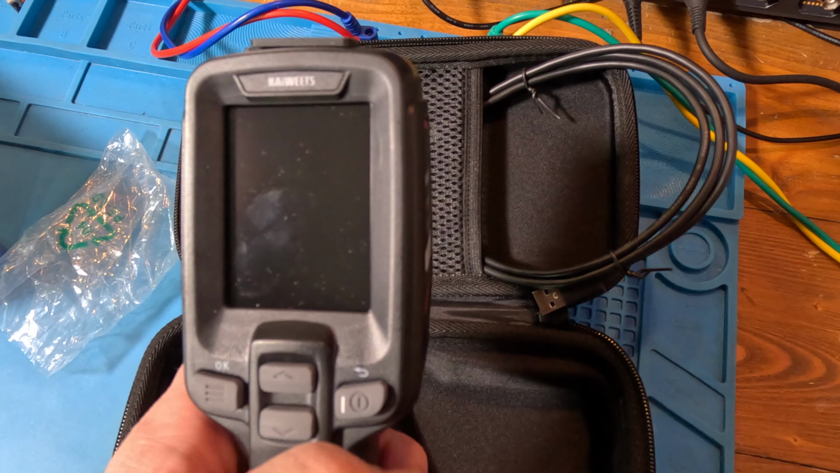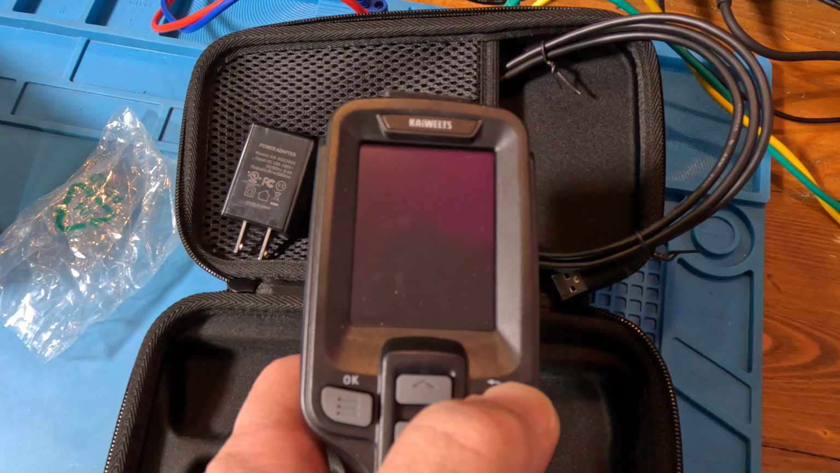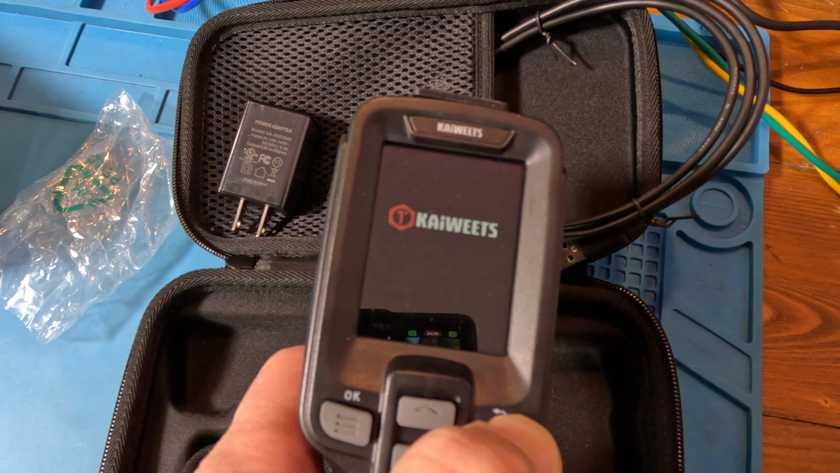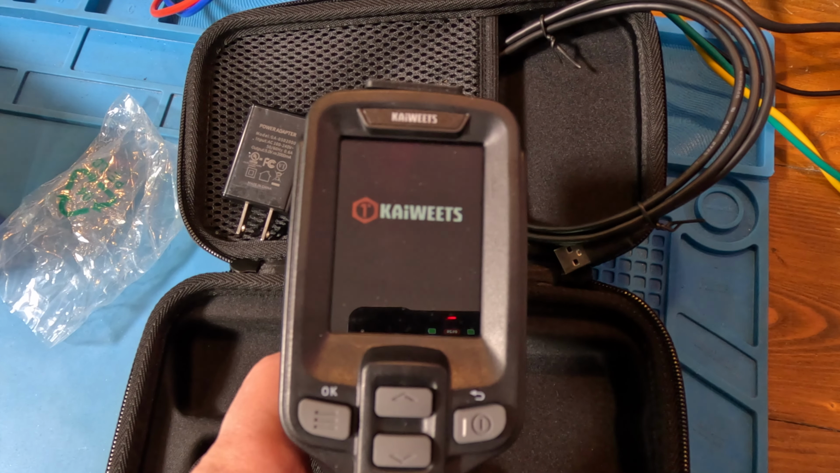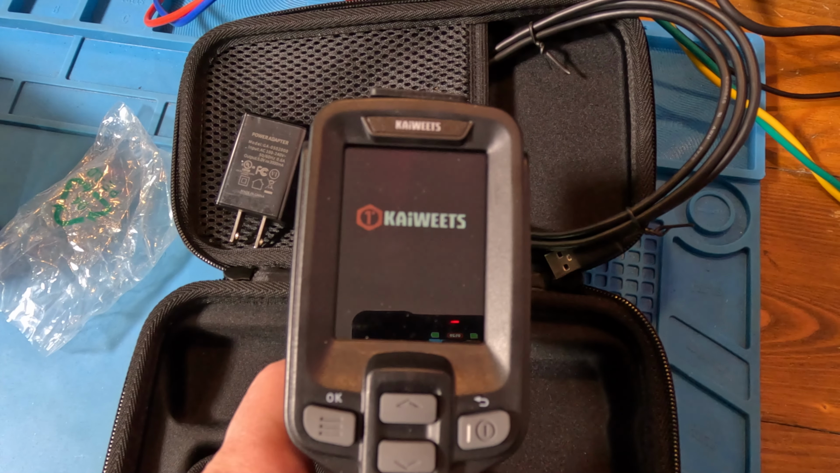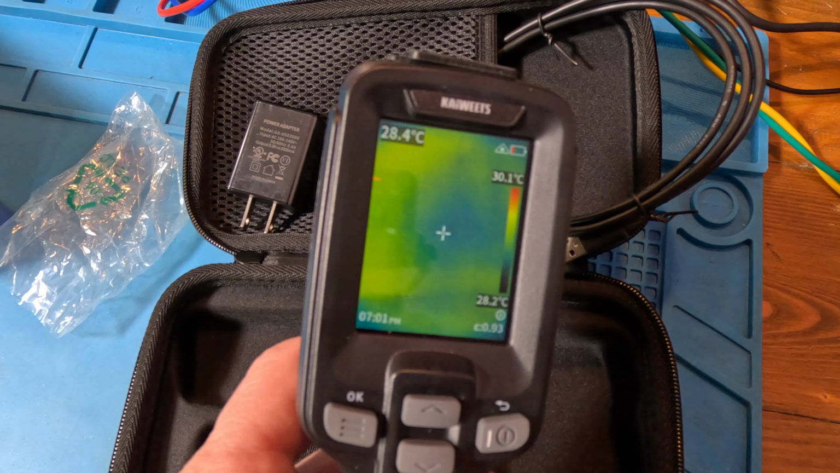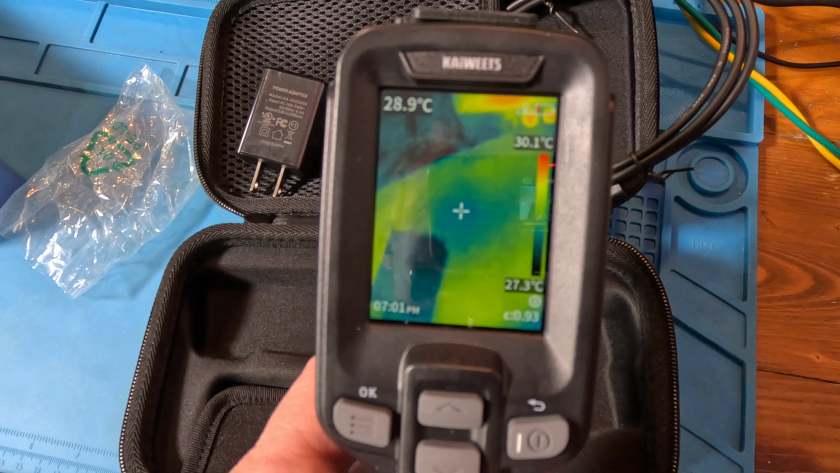The KTI-W20. Okay, now it says it turns on within 1 second for the boot-up time, but you have to hold it down so you don't accidentally hit the button and turn it on. 1,1002, 2,1003, 3,1004. Yeah, it takes 4 or 5 seconds. So that's still plenty fast, right?